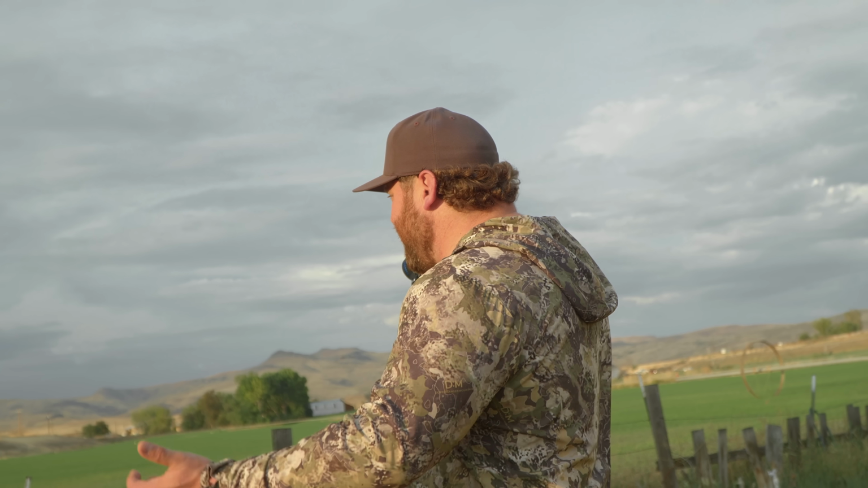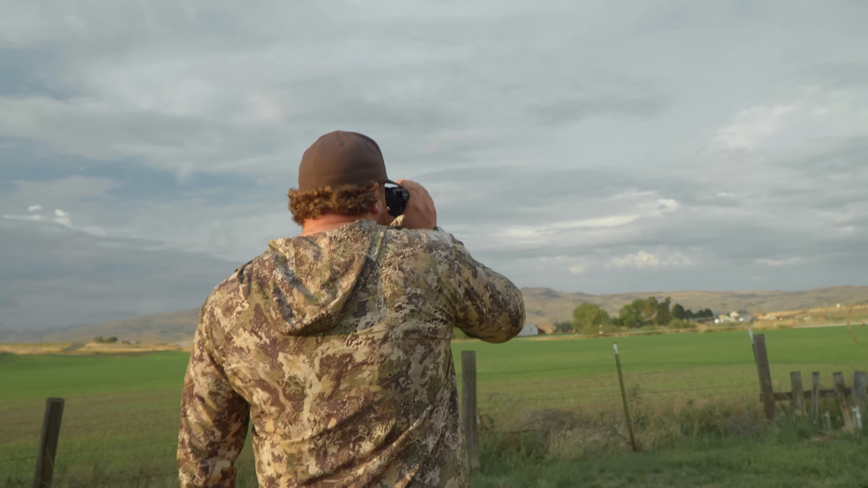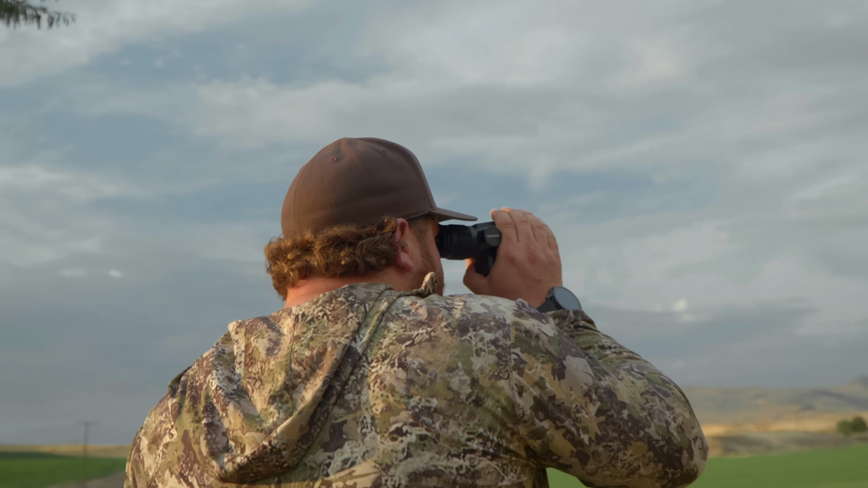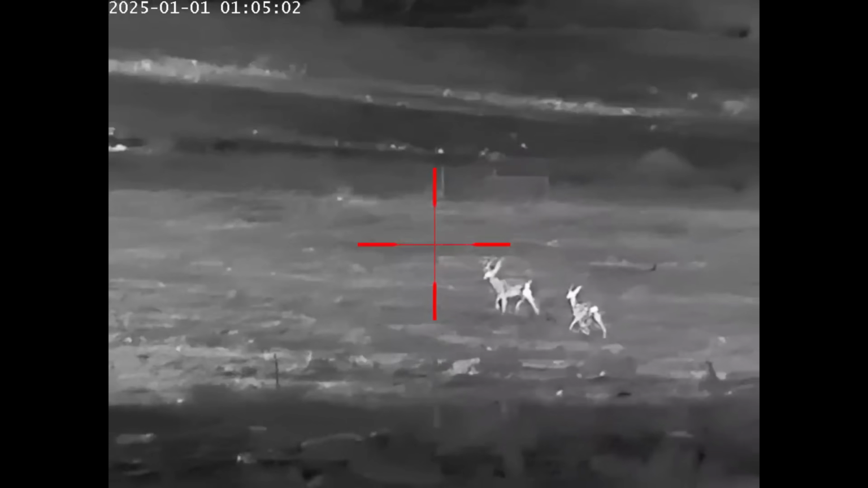I mean, look, I can easily see a house that's a mile away. I can see cars that are that distance. I don't think there's an issue with that. The biggest problem you're going to have is making sure you can identify stuff. You're going to see white hot specks.